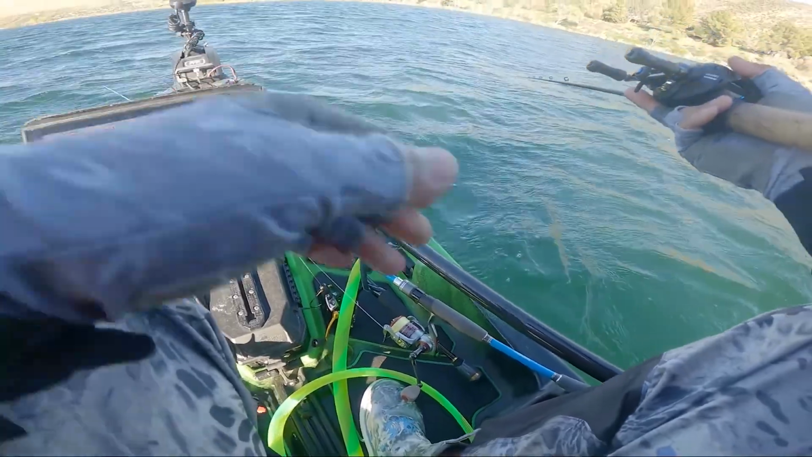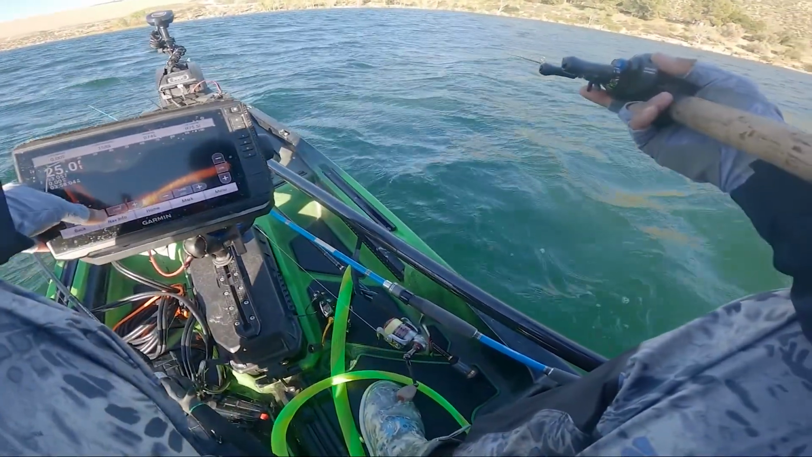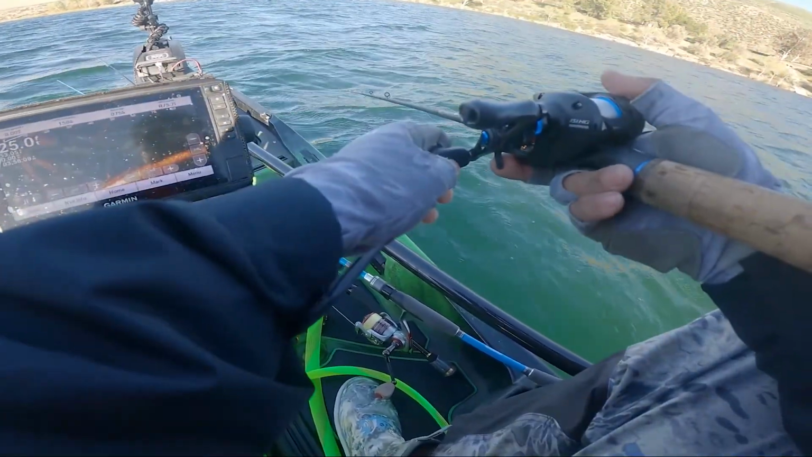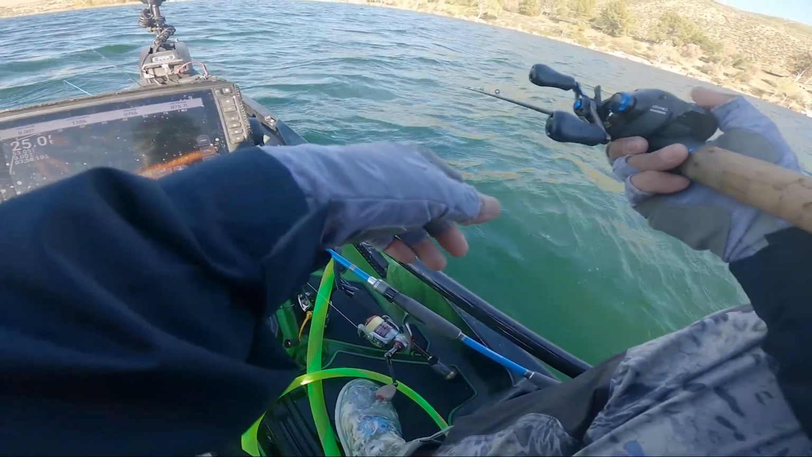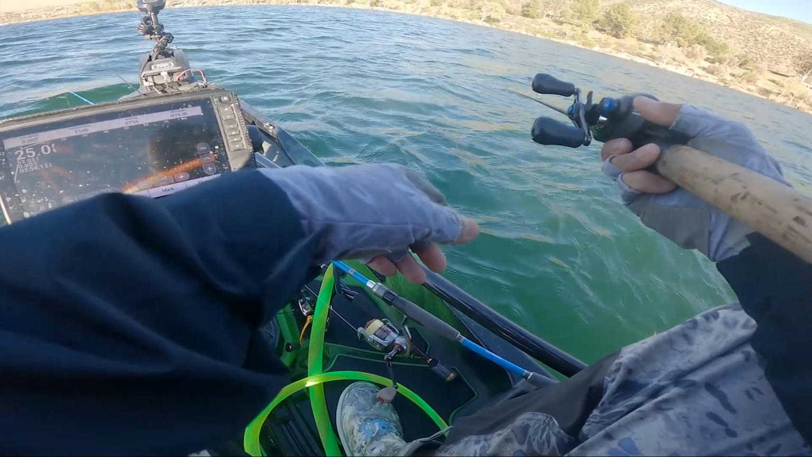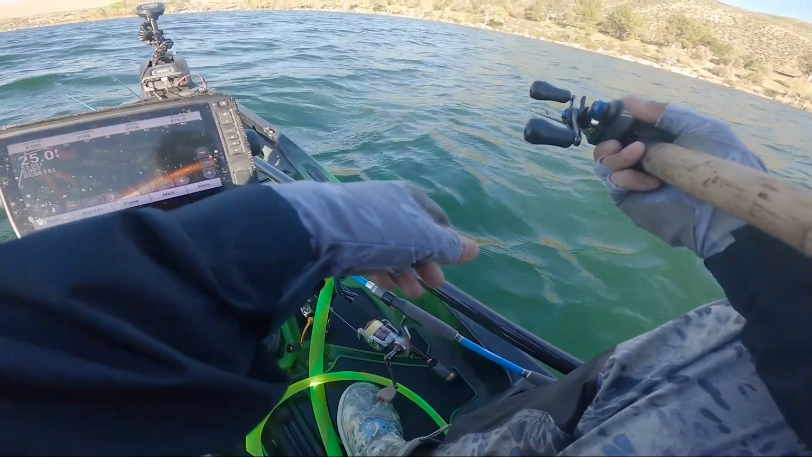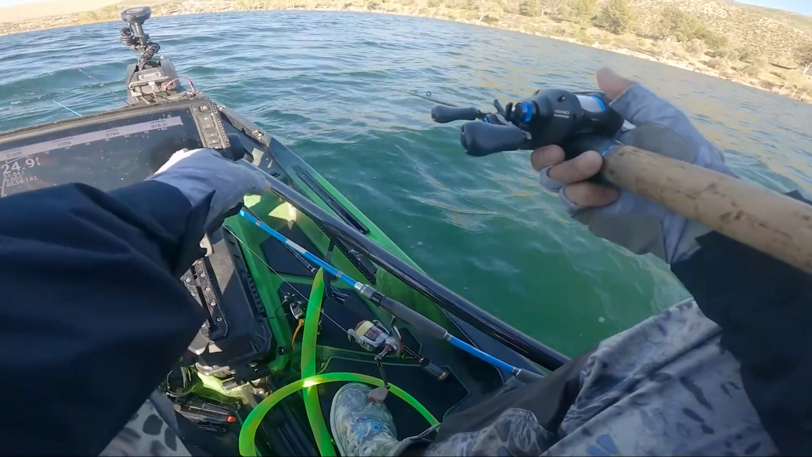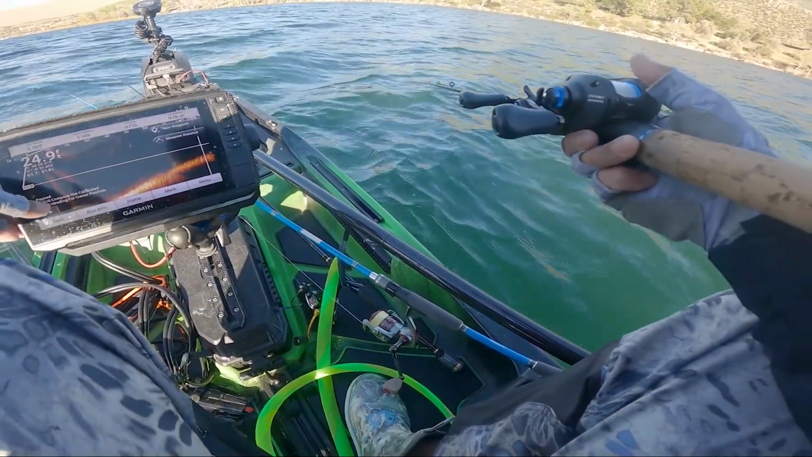So I'm really working my bait slowly. I'm letting it sink, watching it on the graph. I'm being patient, letting it sink, sink, and sink. And I believe I'm throwing this on 10 or 12 pound test. I might even go down to 8 next time so that my bait could sink faster.